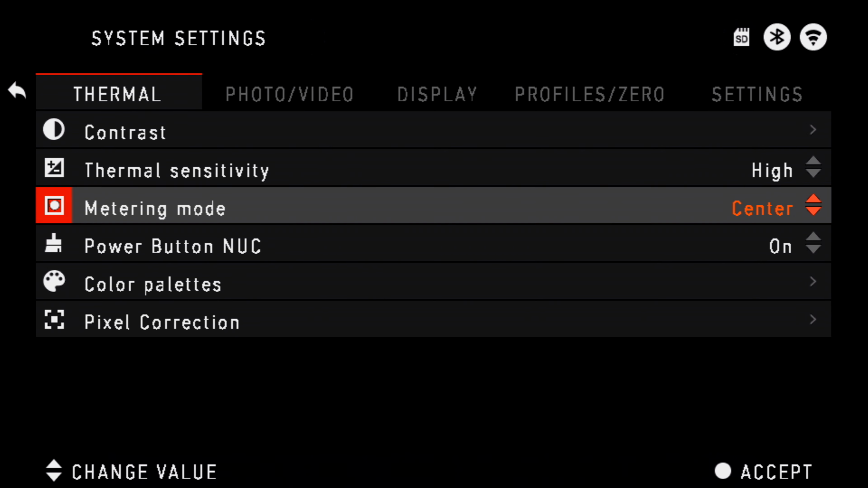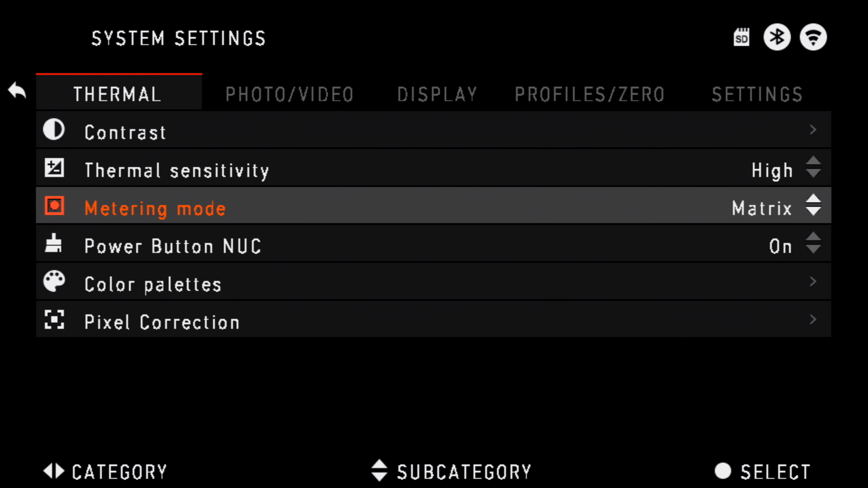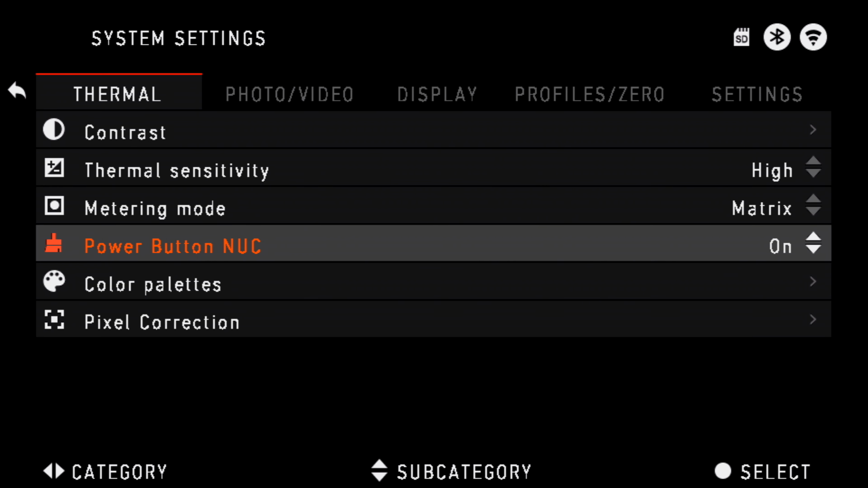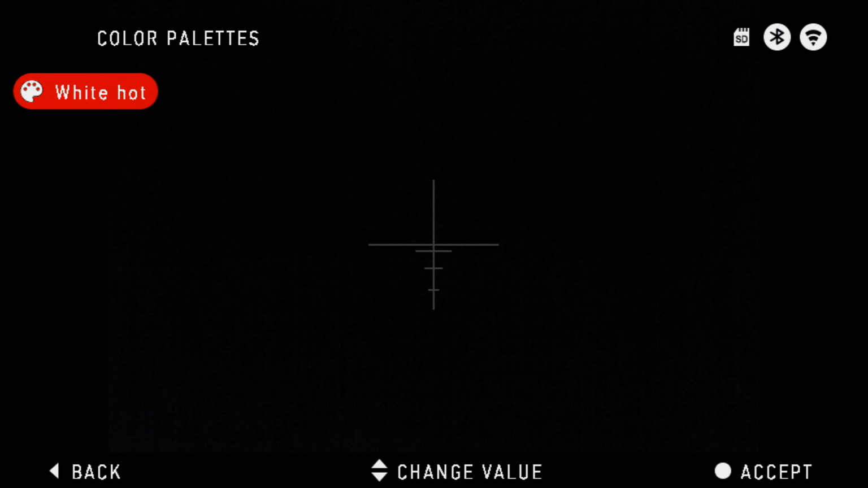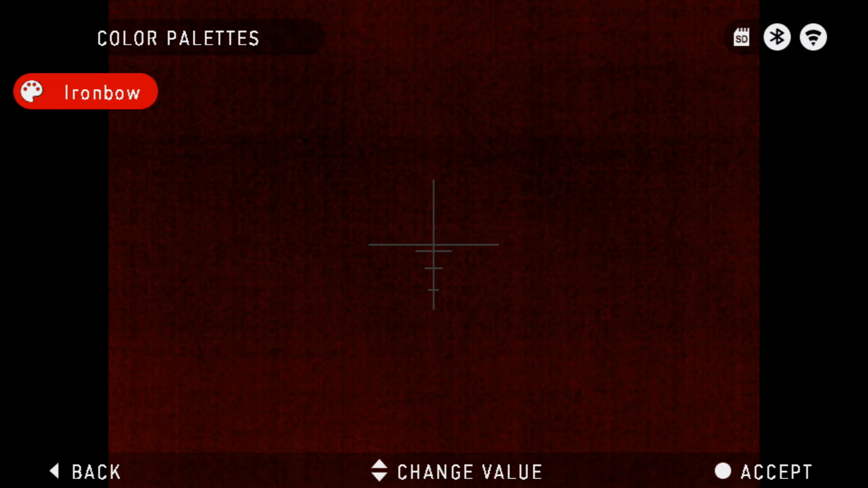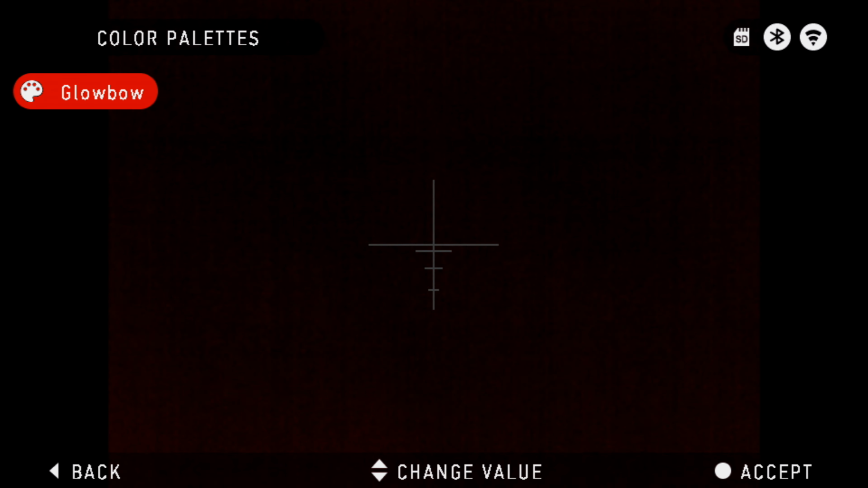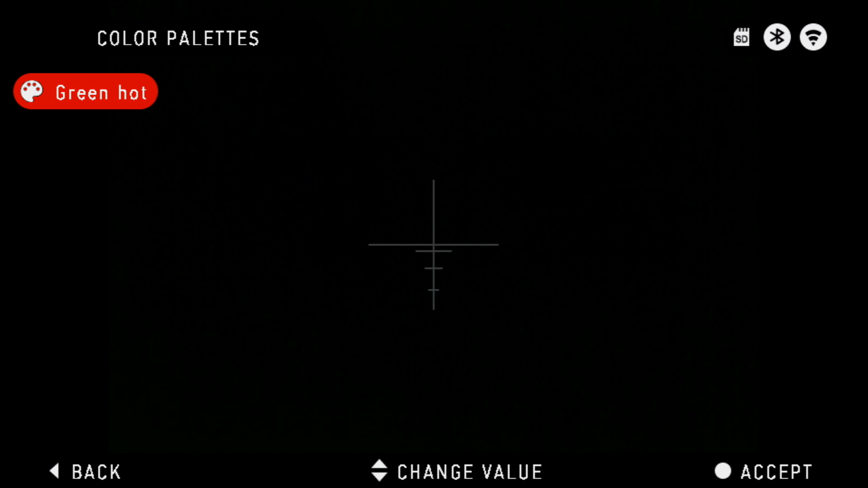If I have it on the full matrix, it looks everywhere. Power button on Nuke is on. Color palettes are where you change thermal colors. So you have hot white, rainbow, iron bow, glow bow, fusion, hot green, which kind of looks like the Matrix when you're using it. Hot red, everything looks like you got sent to hell.